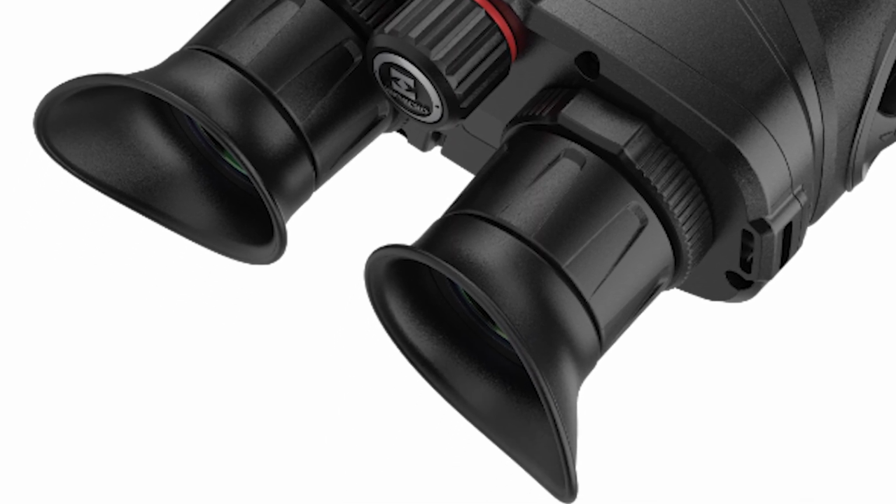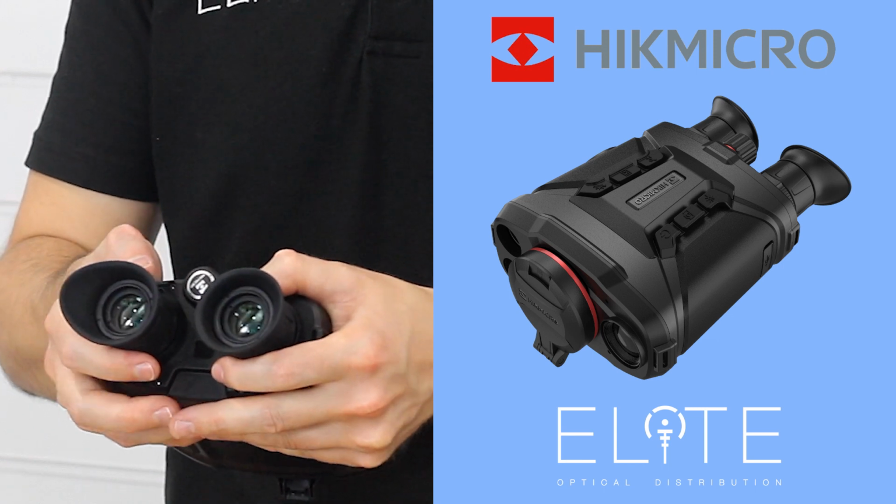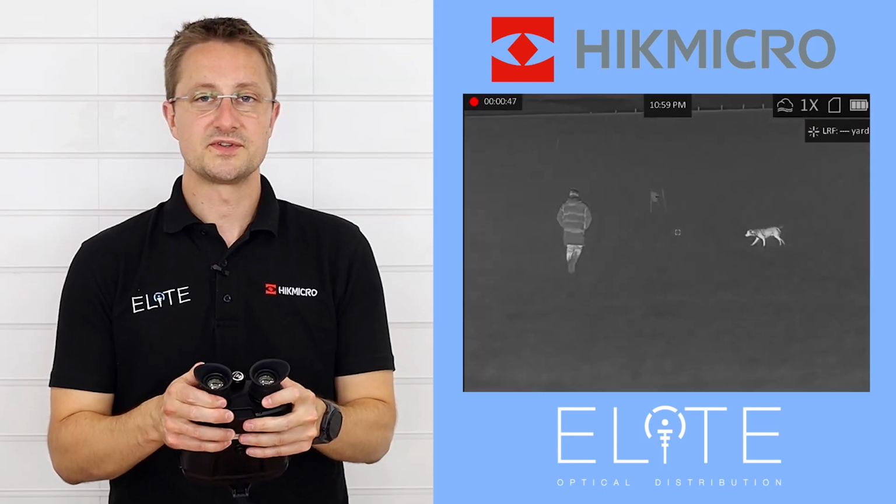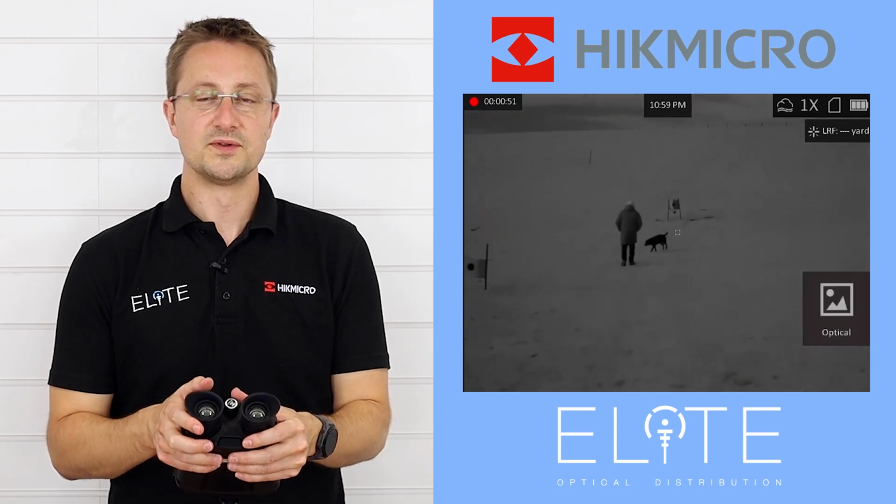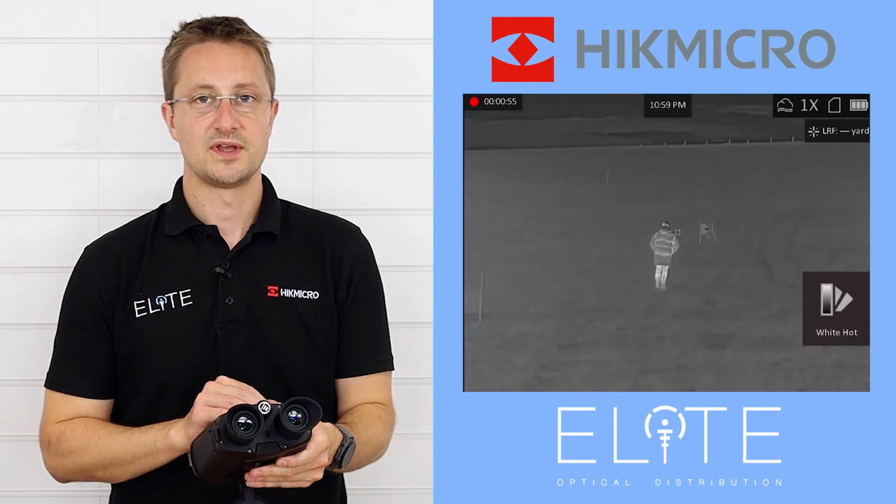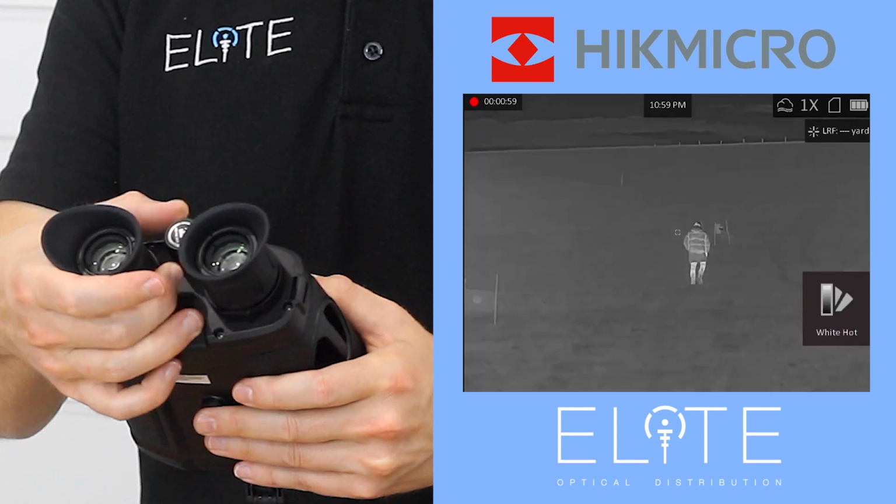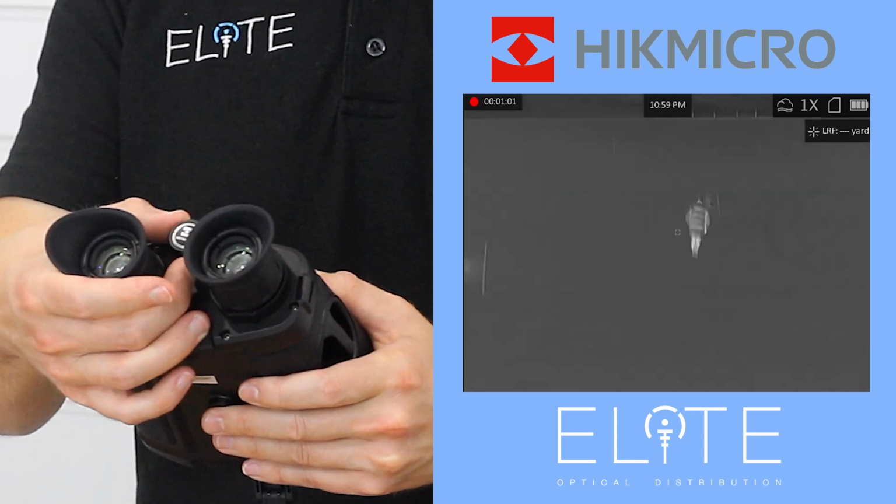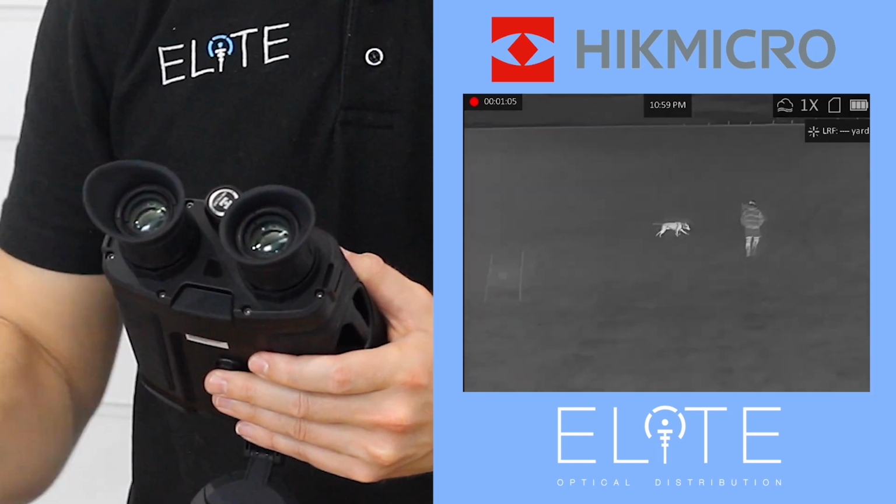Coming to the back, you've got the 2 viewfinders. These can be quickly adjusted by sliding them in and out, so it matches your interpupillary distance. You've also got a diopter adjustment, which is used to set each eyepiece to match your eye. You want to go through and do those one by one and make sure that the menu icons are sharp, and then you would use this dial to adjust for distance. So this is your main image focus, and that's going to allow you to focus on things that are either very close or very far away.